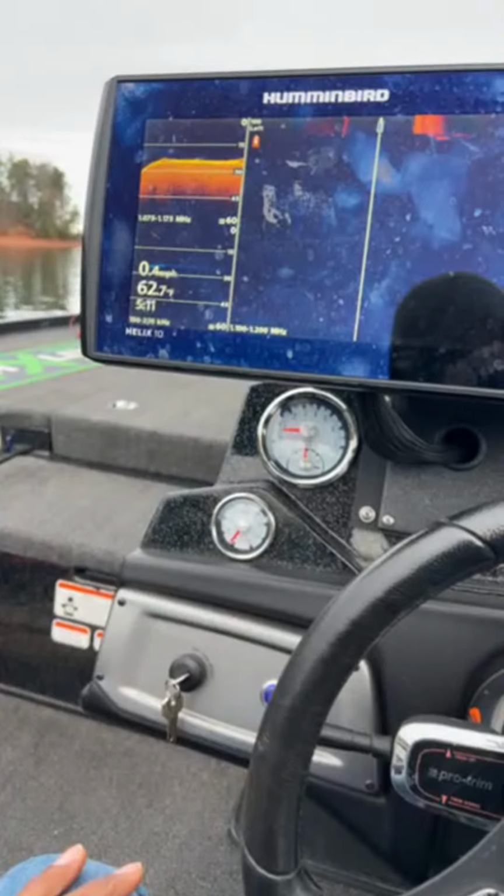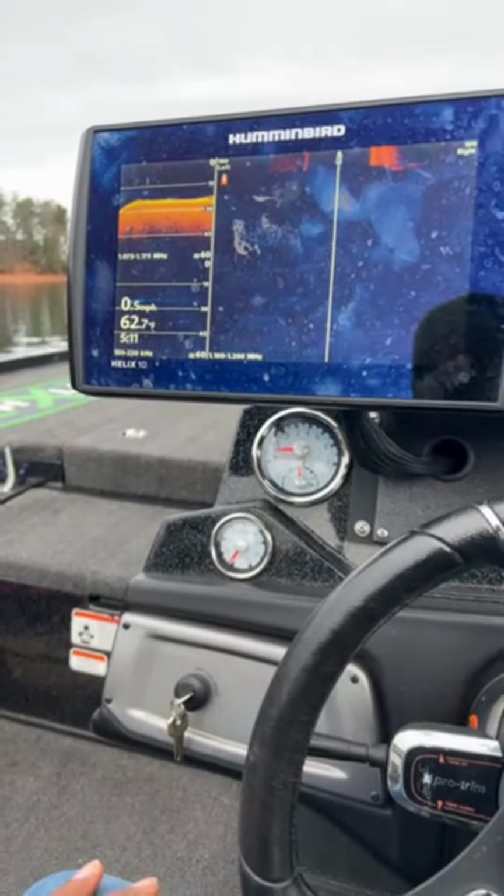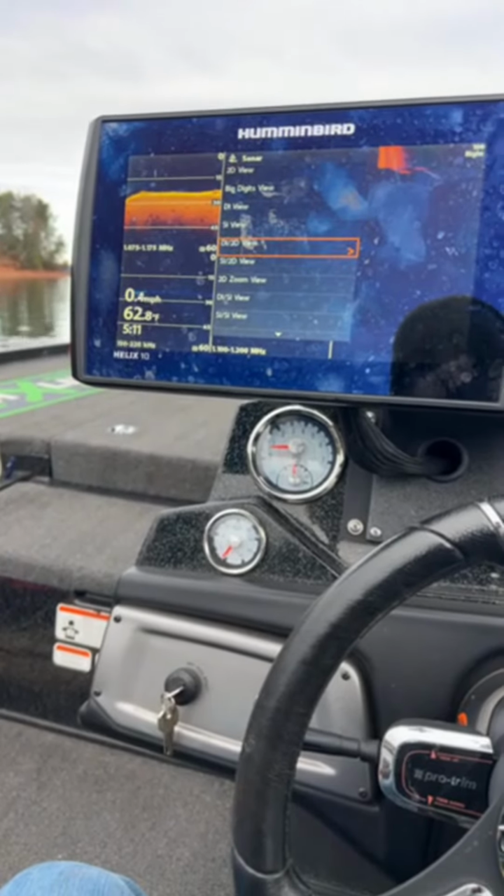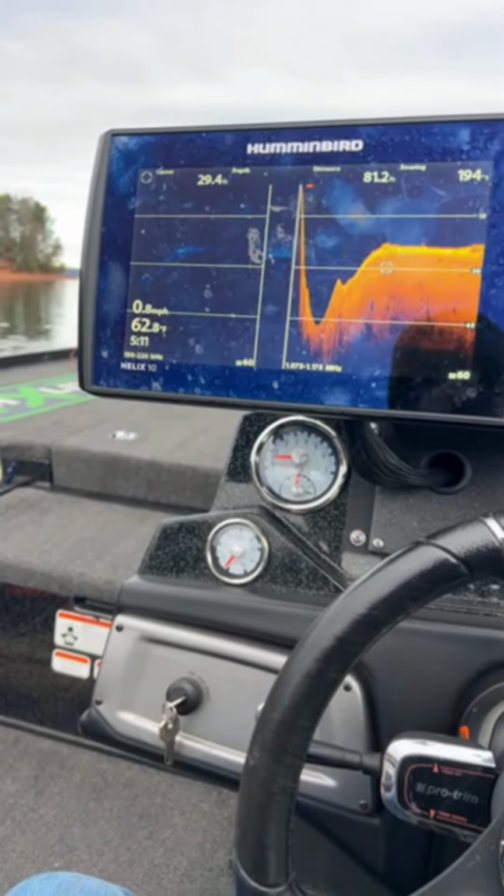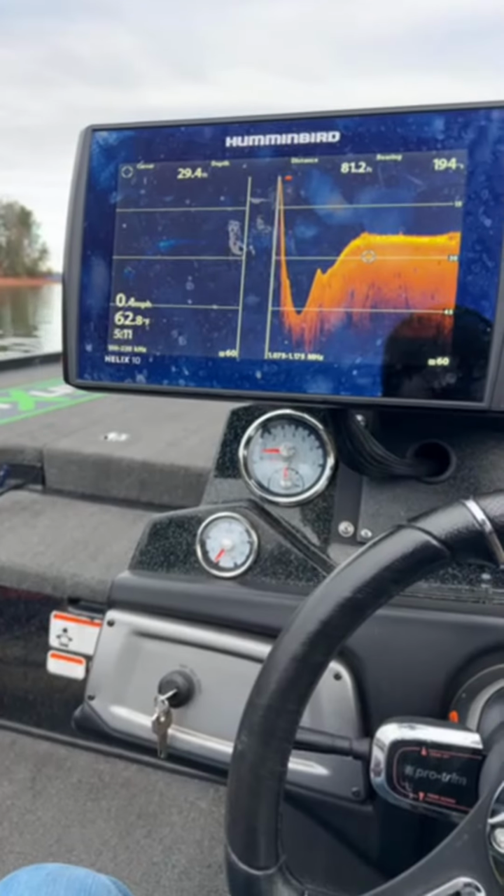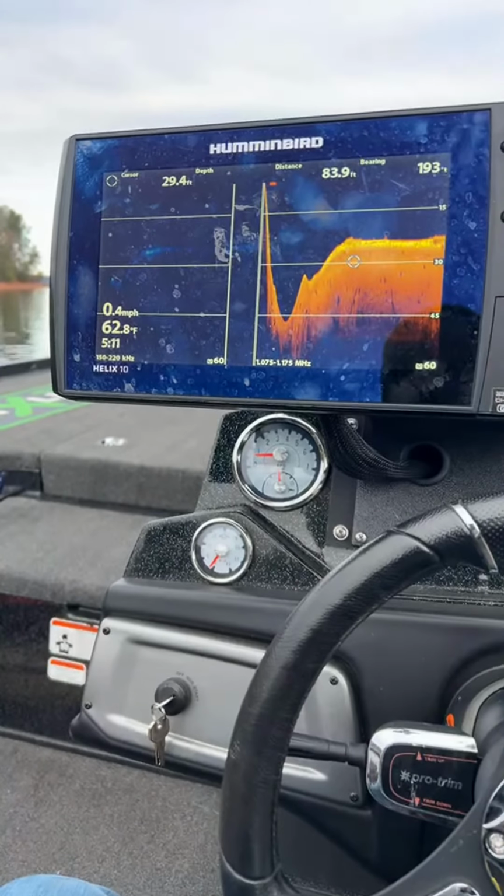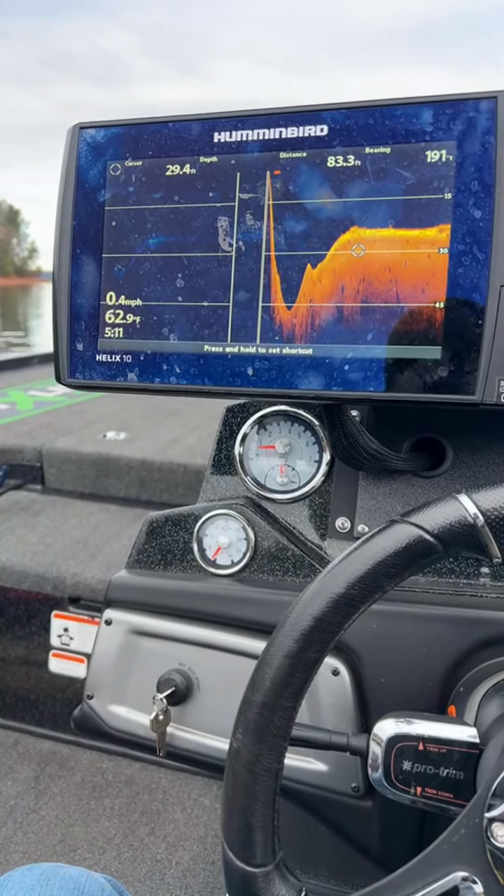So what I need to do in order to do that is come in here, and you guys haven't seen me mess around with my electronics in a long while. So let's see, we're gonna put this one on here, sonar in 2D, and let's just save this as a shortcut.